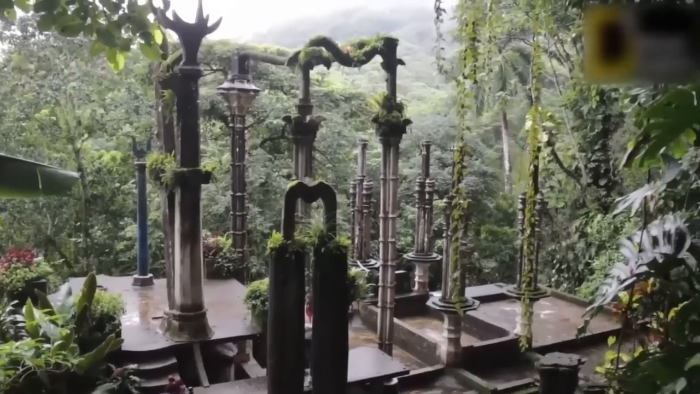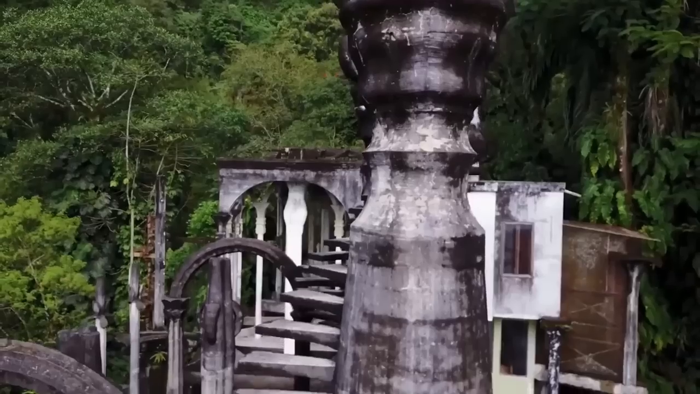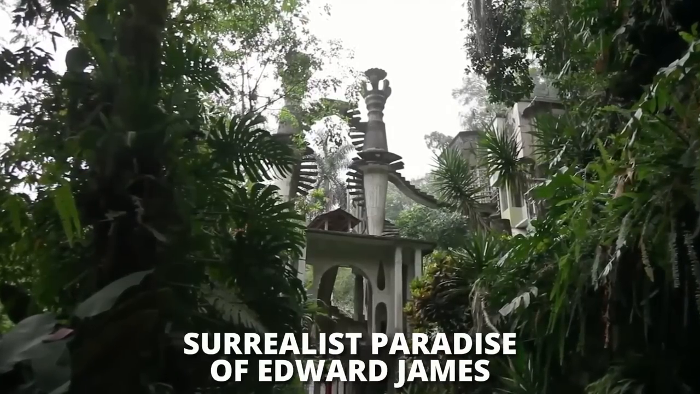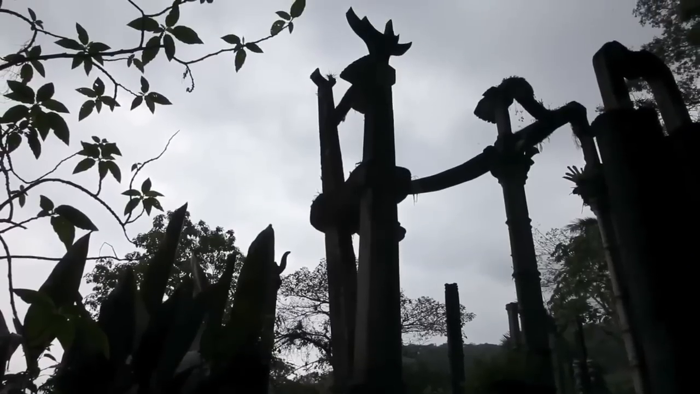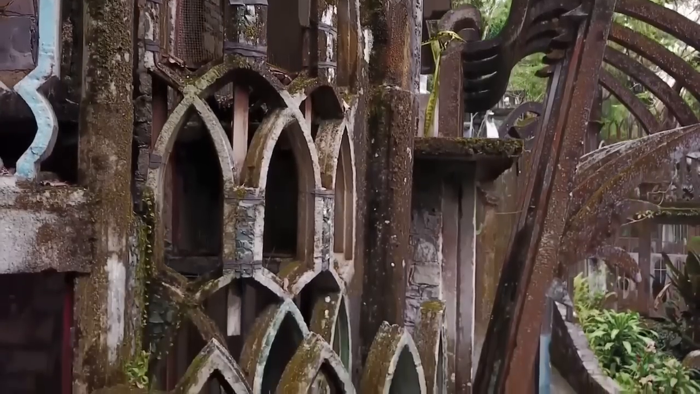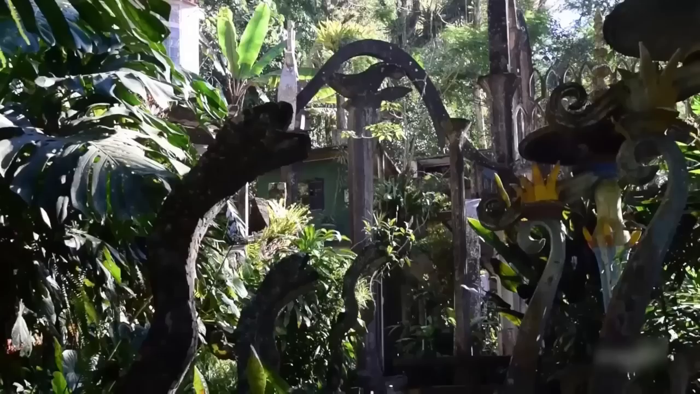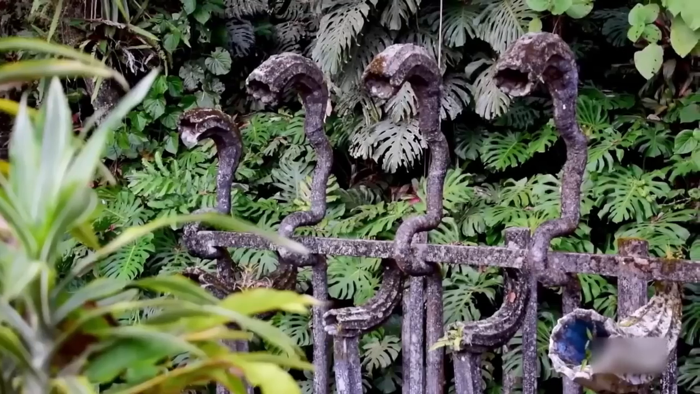Nope, this isn't some fairy tale. This is a real sculpture garden built 2,000 feet above sea level in a subtropical rainforest in the Sierra Gorda Mountains of Mexico. It is termed the surrealist paradise of Edward James, and it is a place where unpredictability is said to be lying at every corner. It was built in the 1940s with the 20th century's surrealist art in mind. And even though not discovered but created, this garden deserved to be included in this list, as it's one of the most bizarrely beautiful places to be found in the middle of the forest.